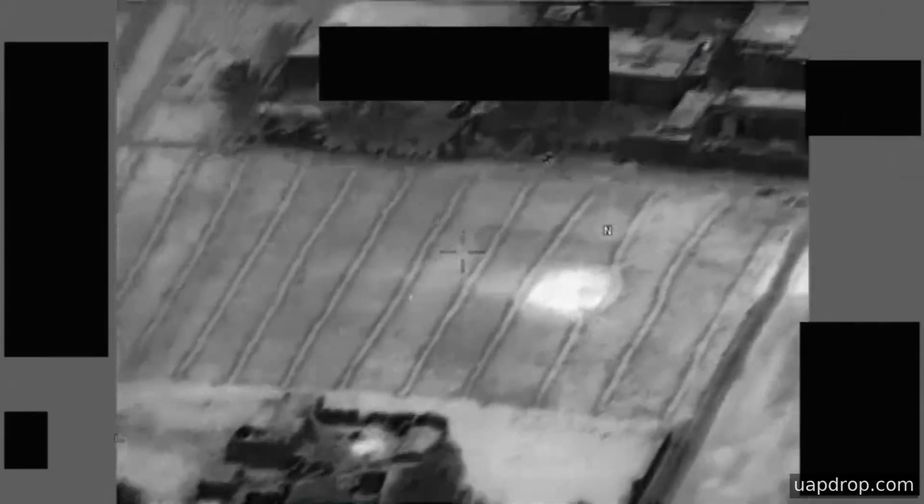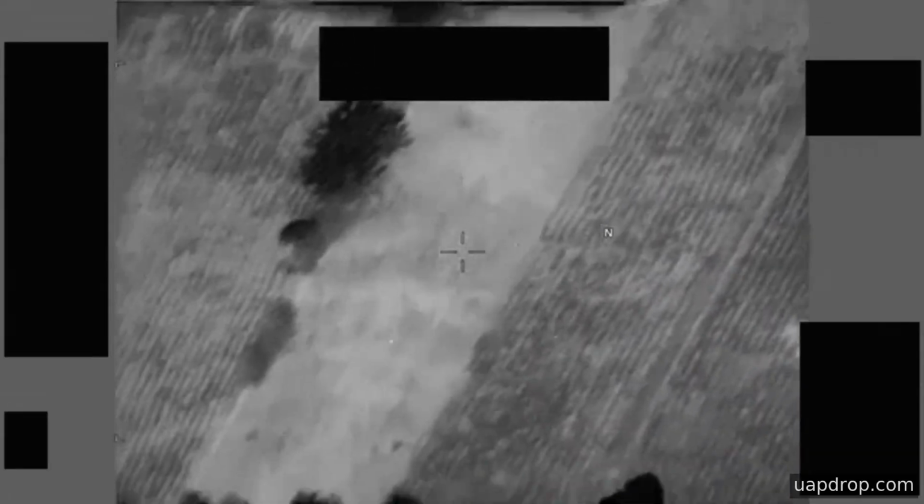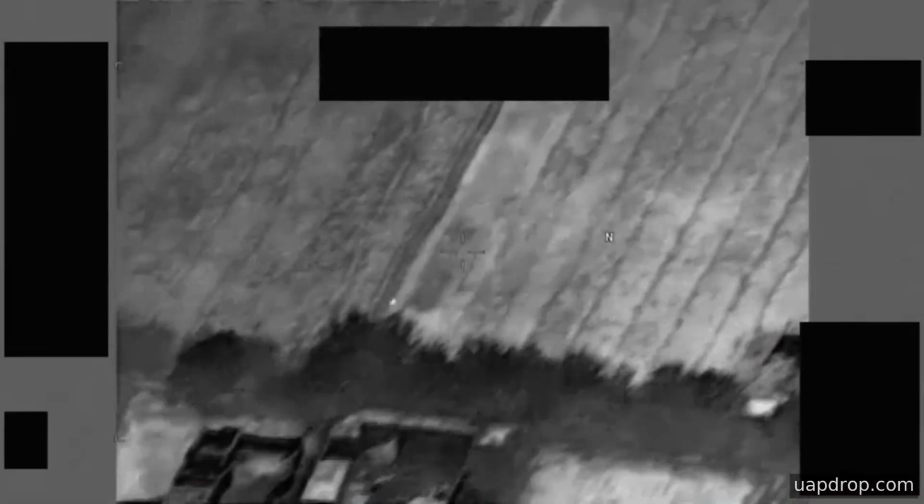After the initial pan, the system zooms in and holds on the same area as the image changes scale and the contrast becomes more pronounced. The tracked area briefly leaves the field of view and then returns several times before the active footage ends. For the remainder of the recording, there is no additional imaging to analyze.